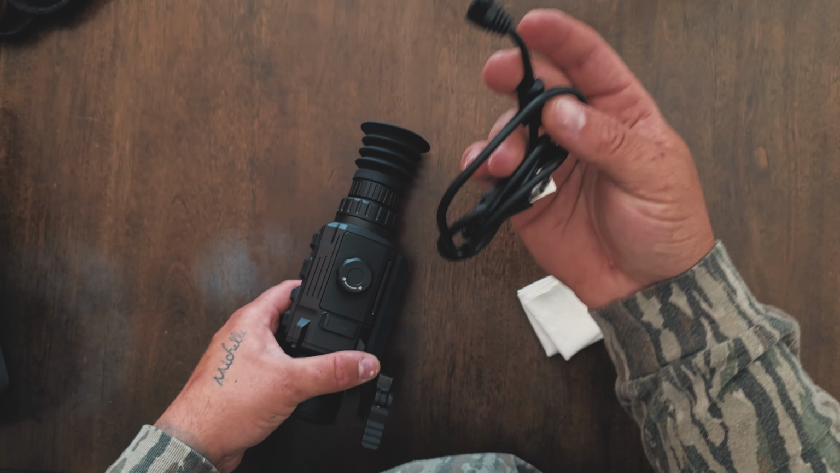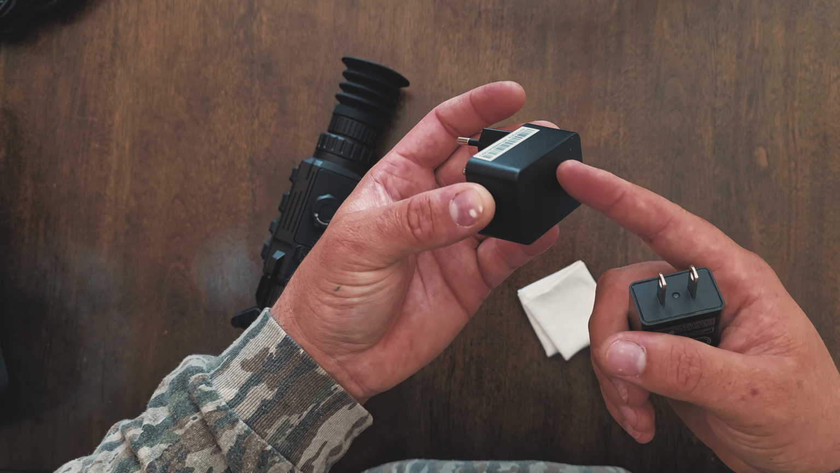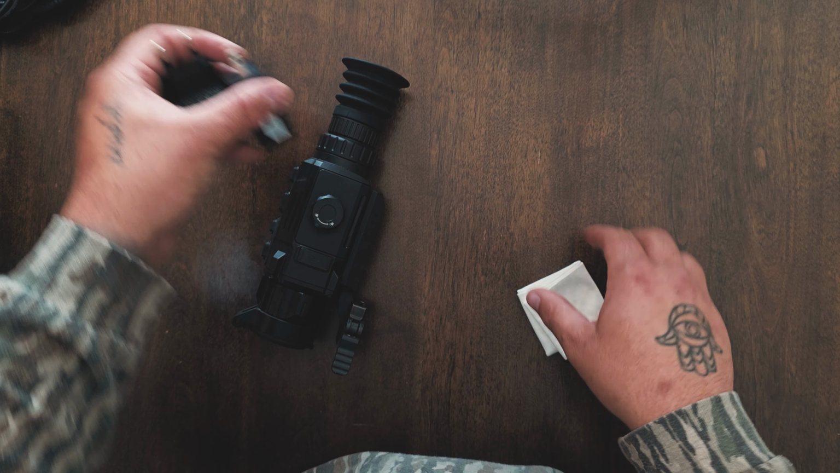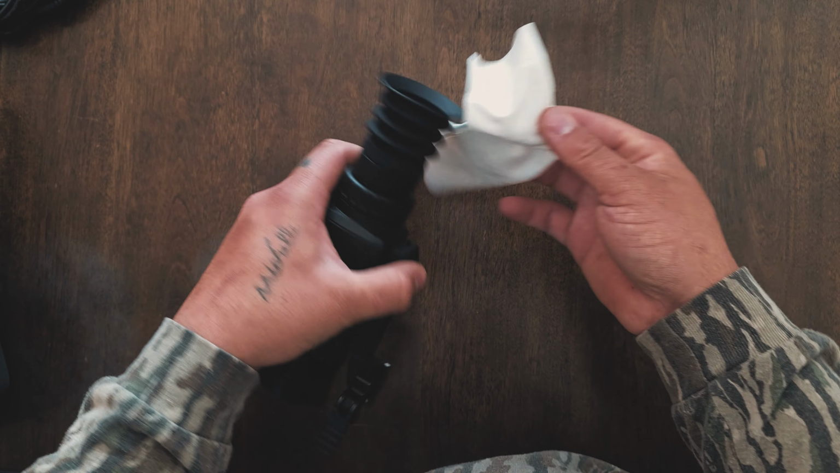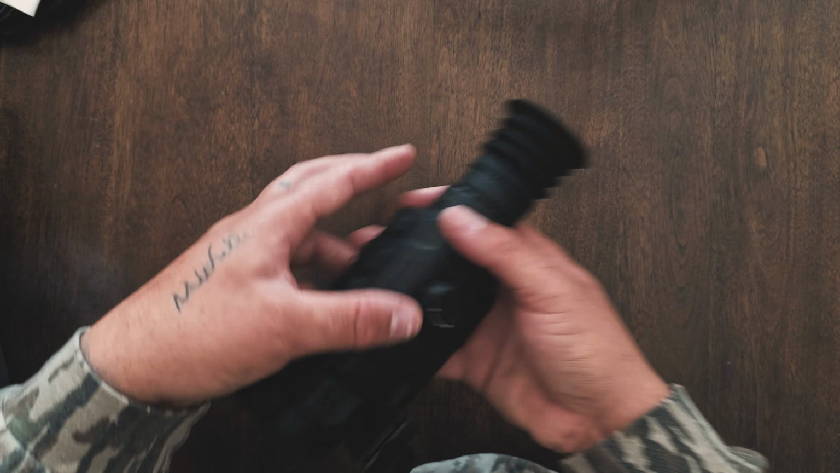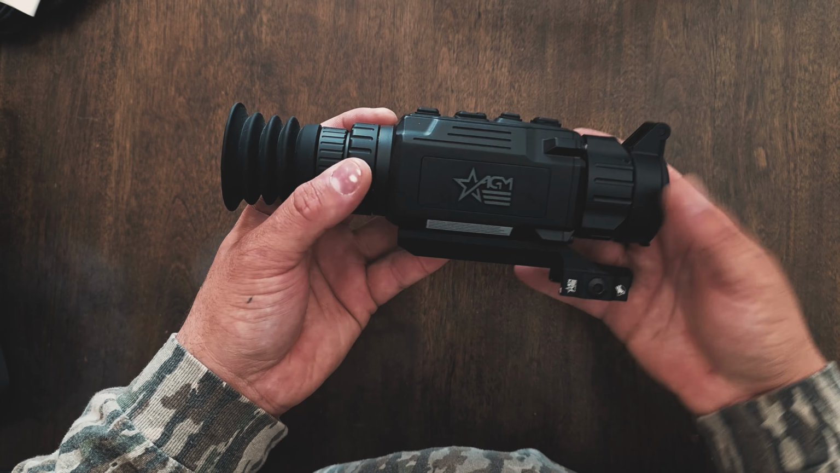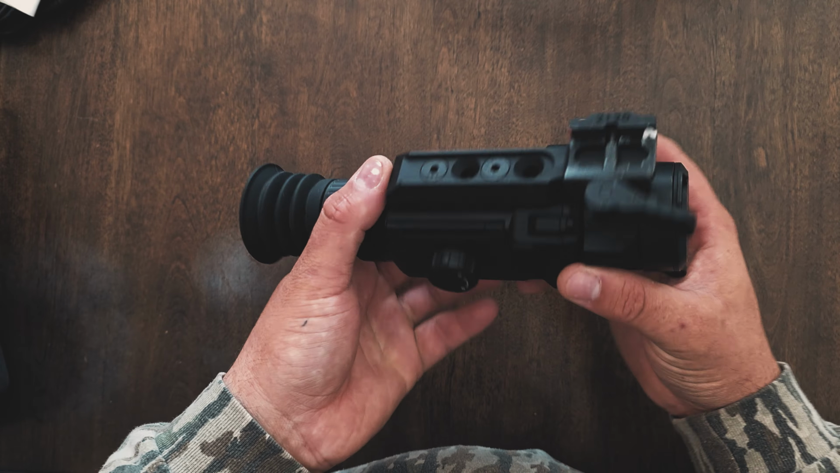This also goes to the charger. 2 charging blocks, one for commie countries, one for real countries. A little wipe to wipe the optic, the glass, you know, be real gentle. And the optic itself. That's what comes inside of the box. Also the cantilever mount with the QD. Super awesome.